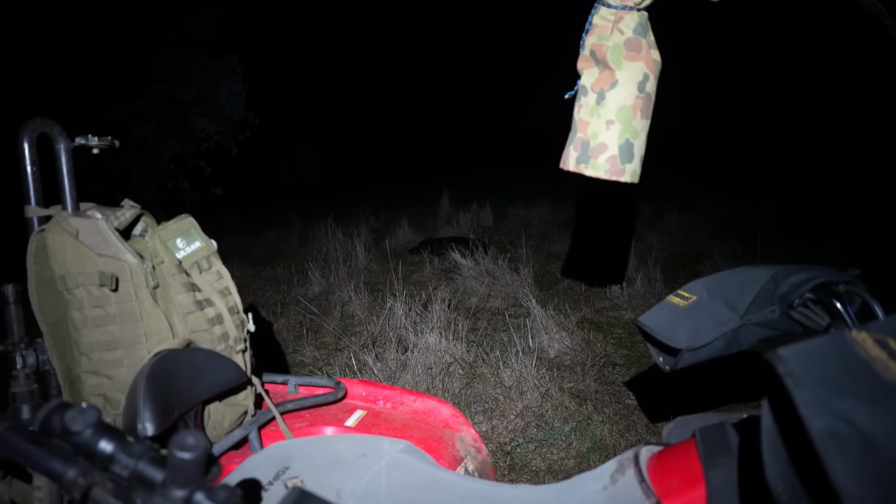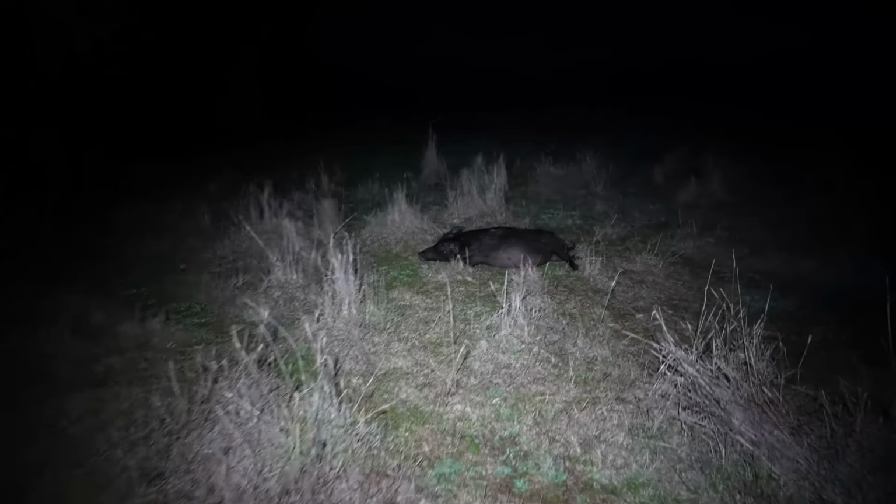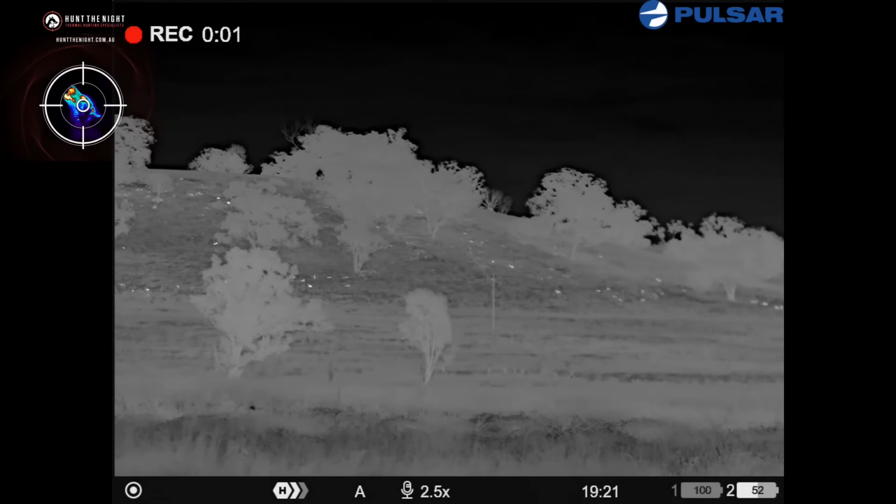There's the view over the seat of the quad bike. I think you could say that's close enough. 1, 2, 3, 4, 5, 6, 7 metres. One big fat sow. This is where you get your money's worth out of good thermals.